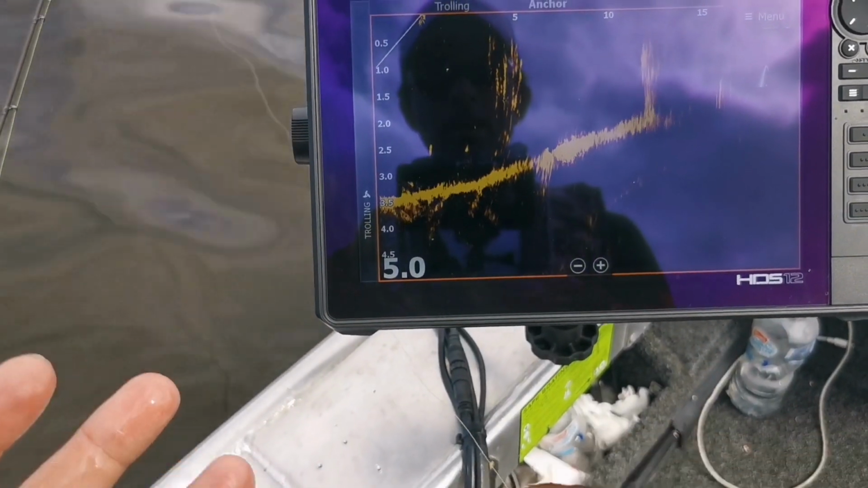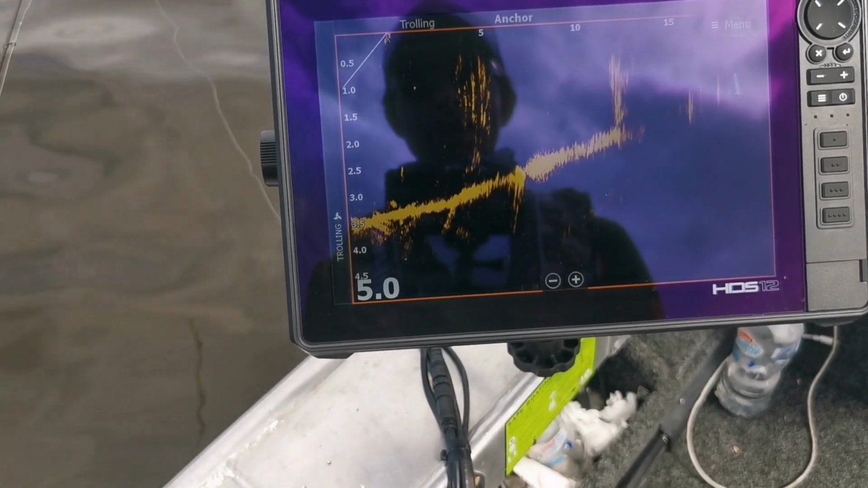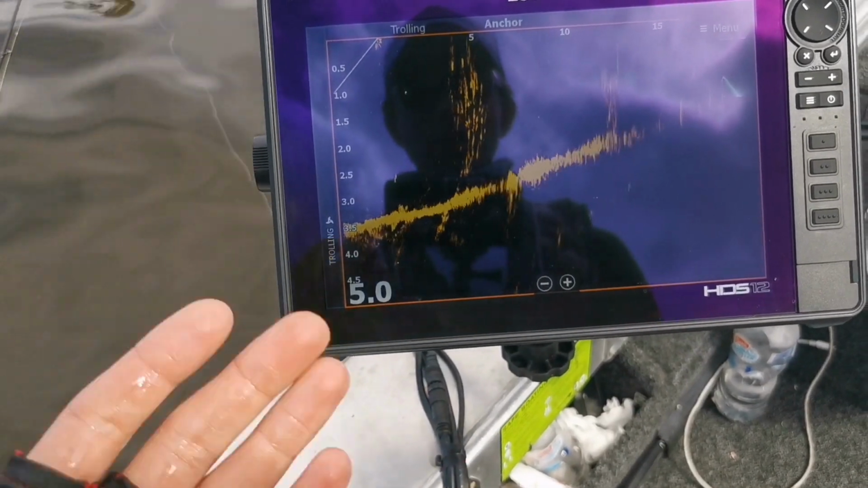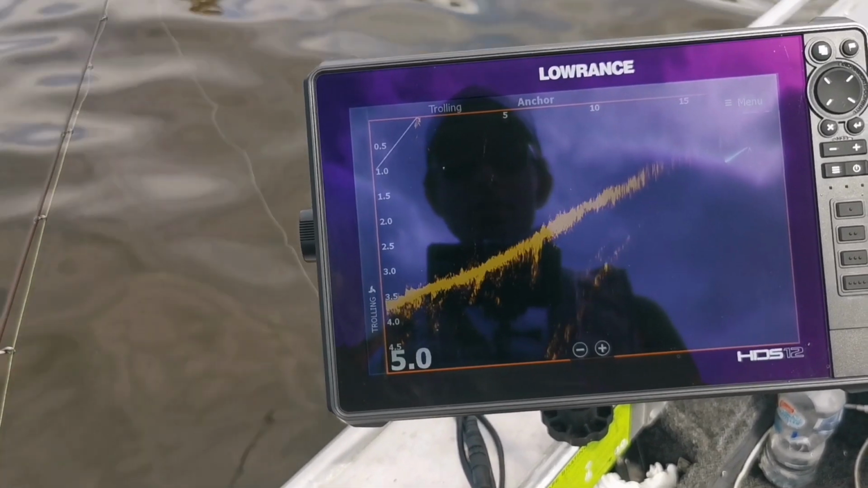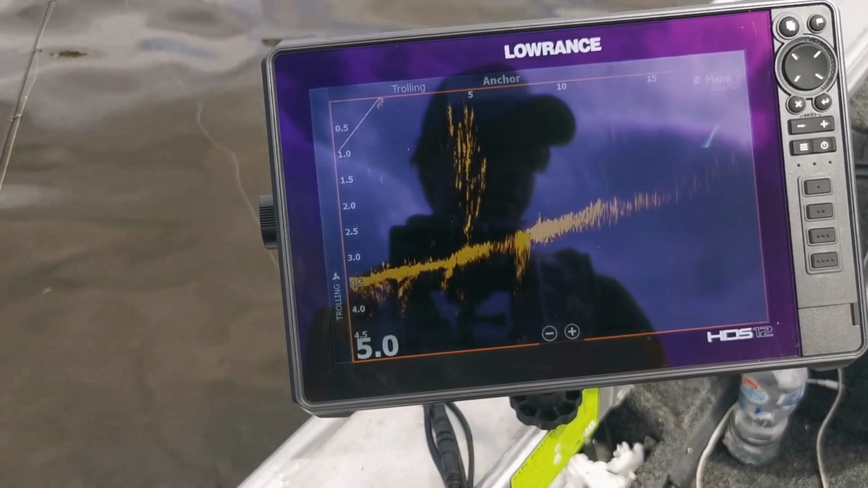Just the bigger fish that come through, so the Murray cod and the golden perch, they're a lot easier to define. You can see their fins, you can see the sway of the fish's movement. It's a plug-in and play system. Just the small little school fish come up so easily on this system.